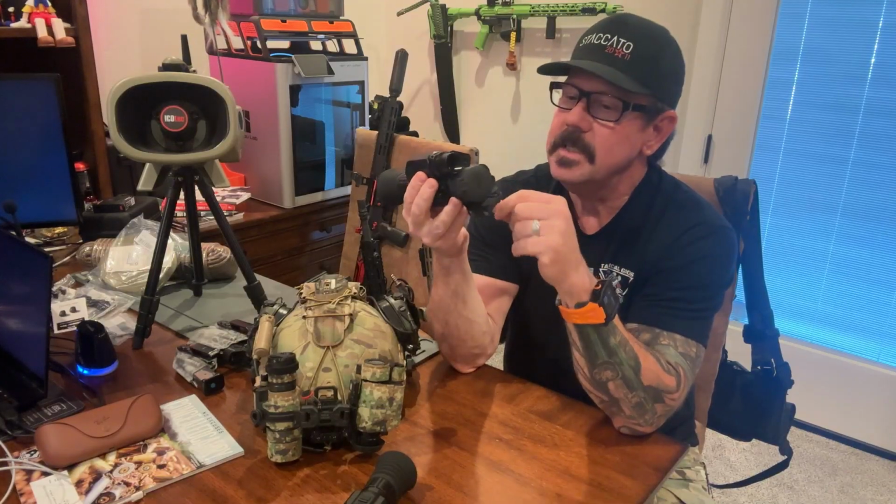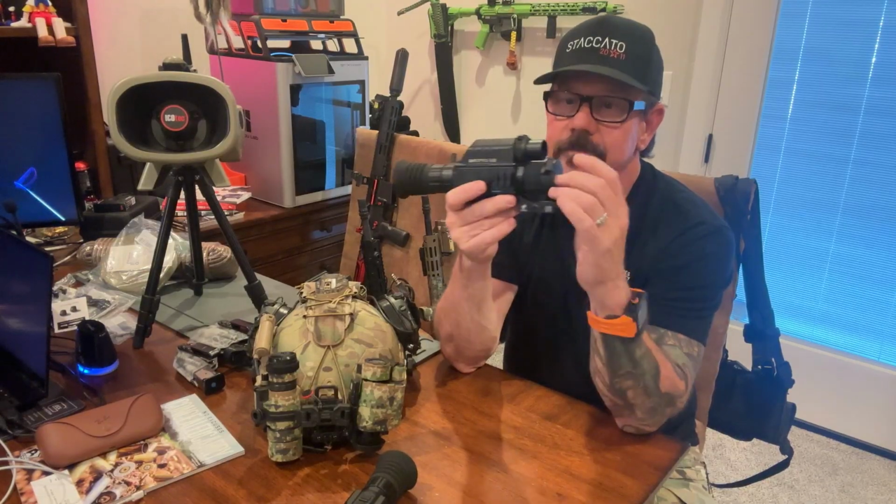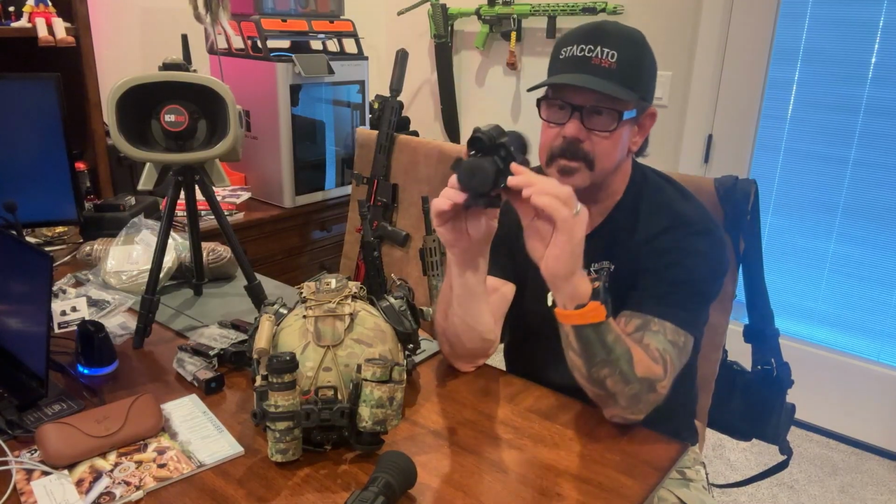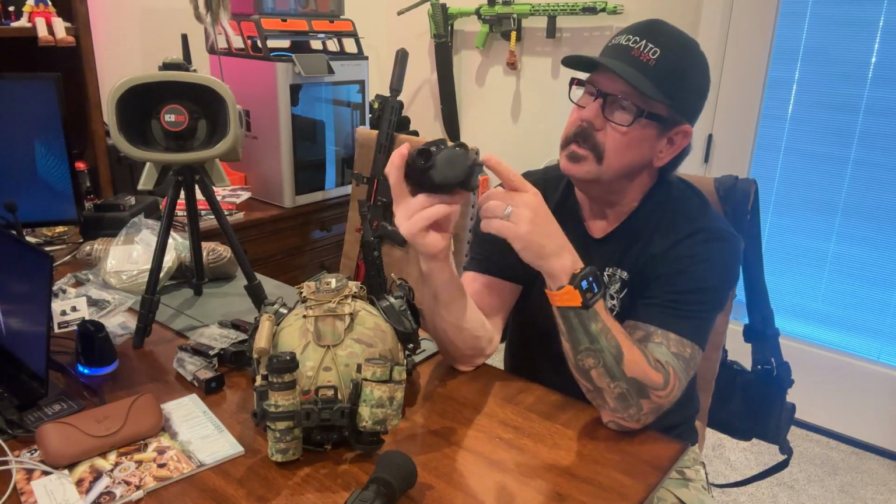So pretty slick. This is a fairly large unit because, obviously, this bottom tube is the thermal. This top one is your digital day-night. This tube over here on the side is where the battery goes, but it's also the IR illuminator. IR comes out of this, and then this little square piece right here on the side is the laser rangefinder. Buttons for obviously functionality and all that stuff. Not going to get too into that.